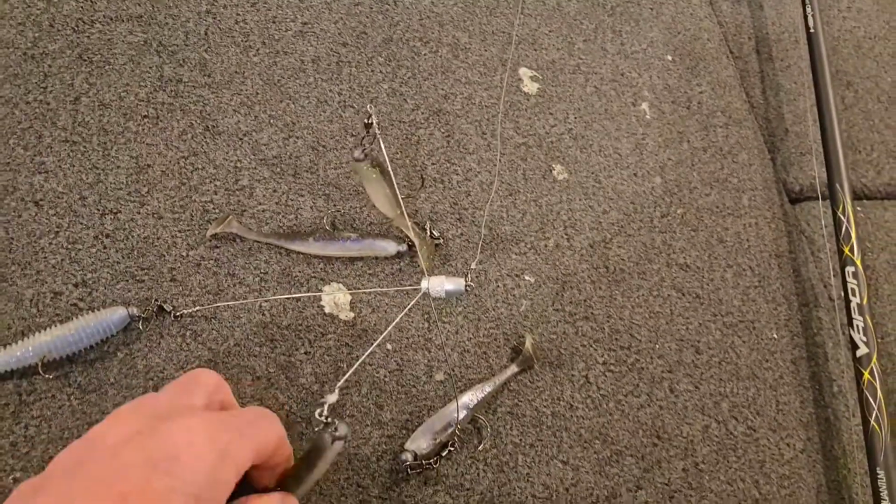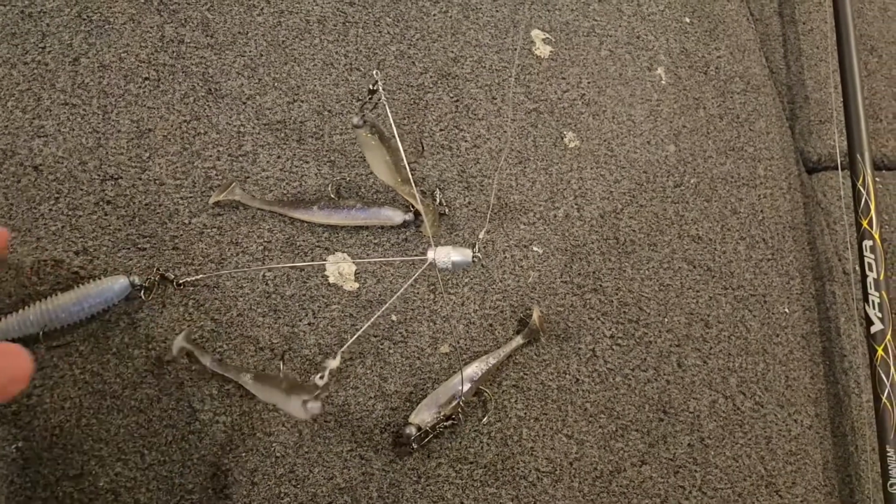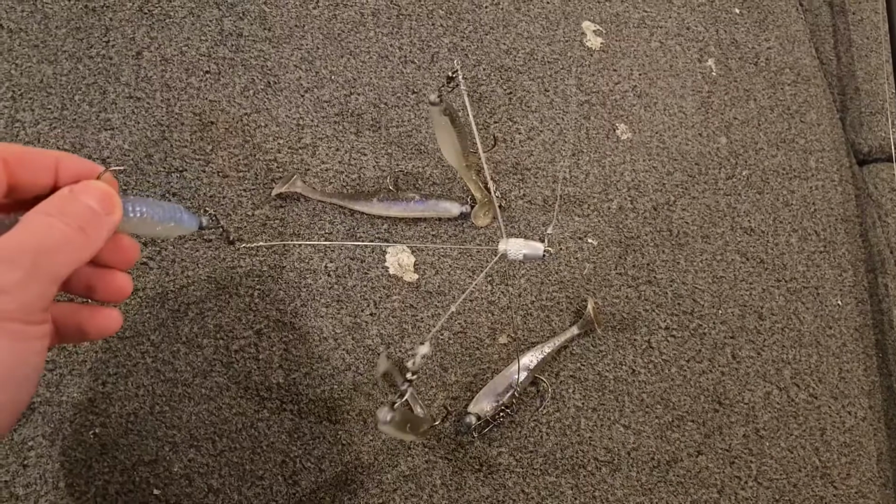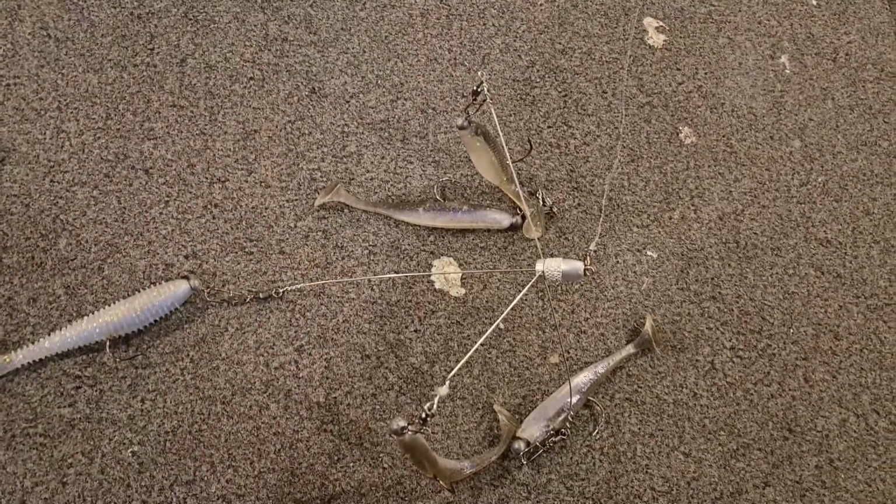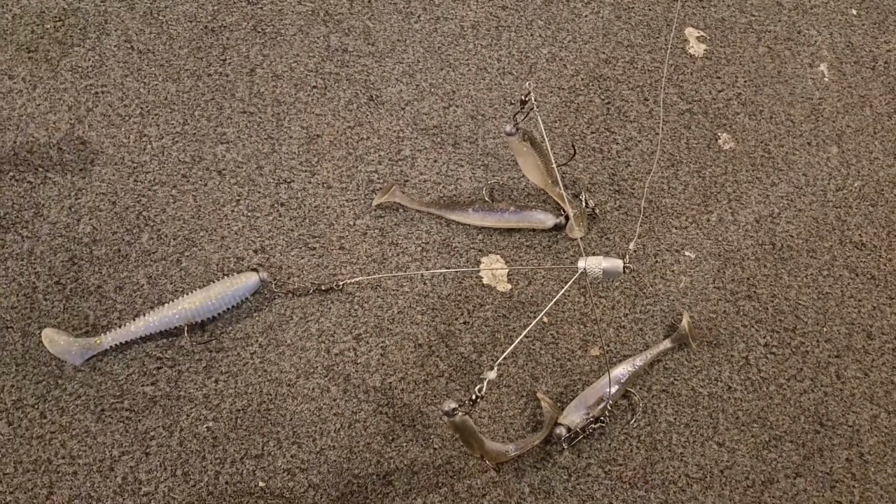The swim baits aren't too critical. If there's not any wind, I go with more of a flat-sided finesse type swim bait on the outsides, and then something with a little more thump in the center, just because I like the fish to get the center hook. But it's really not that important what you use. You're mainly going to want to match the size of your bait.